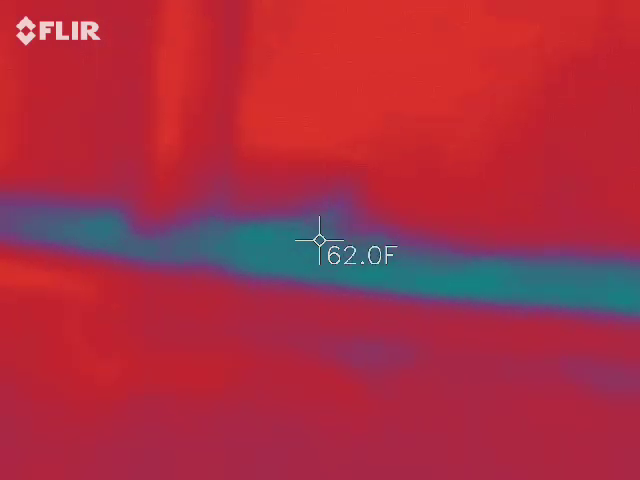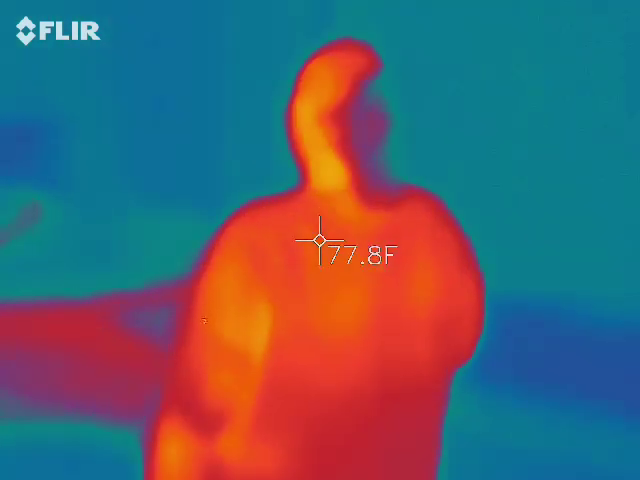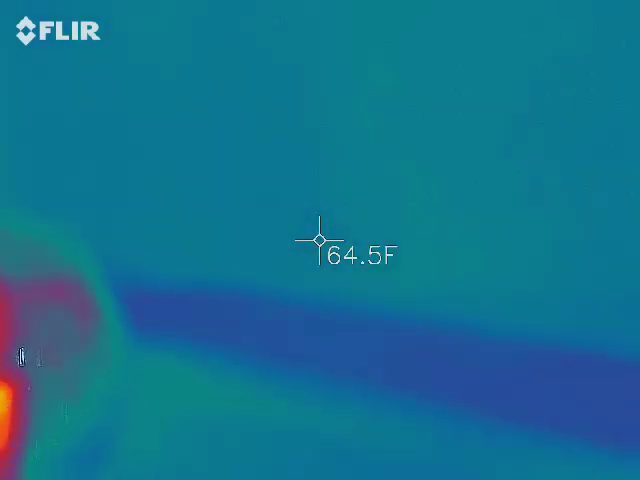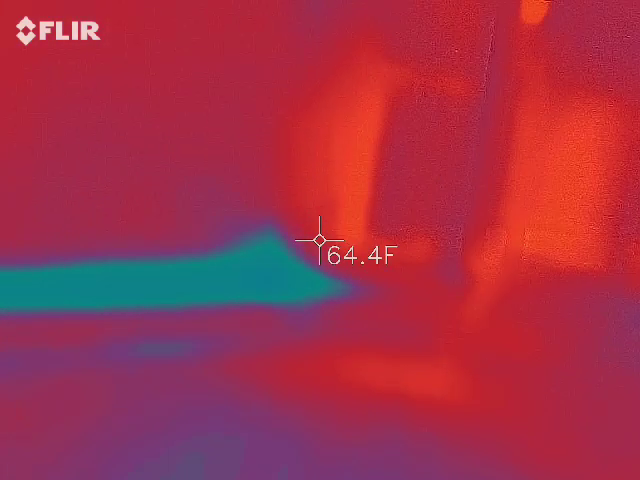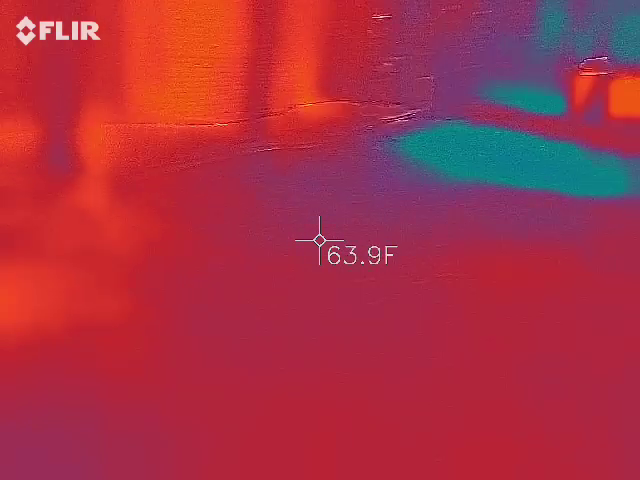The whole side of the building is not super. It's hard to keep me in it too. What about over that way? Yeah, I can go over there. Like check, see if there's.